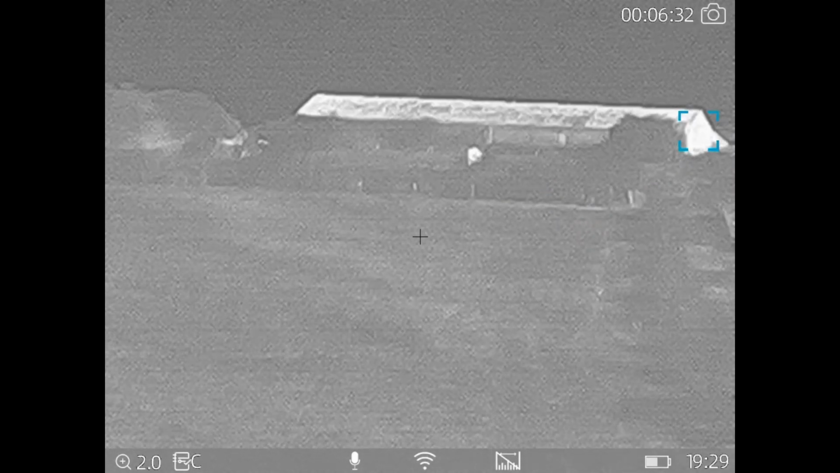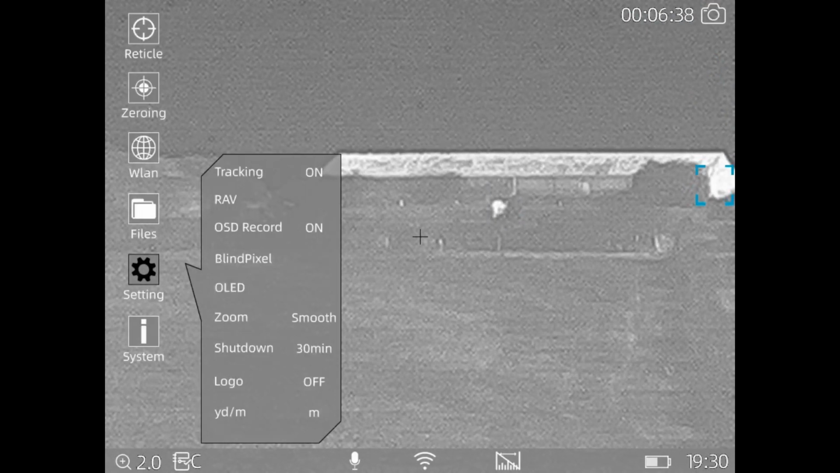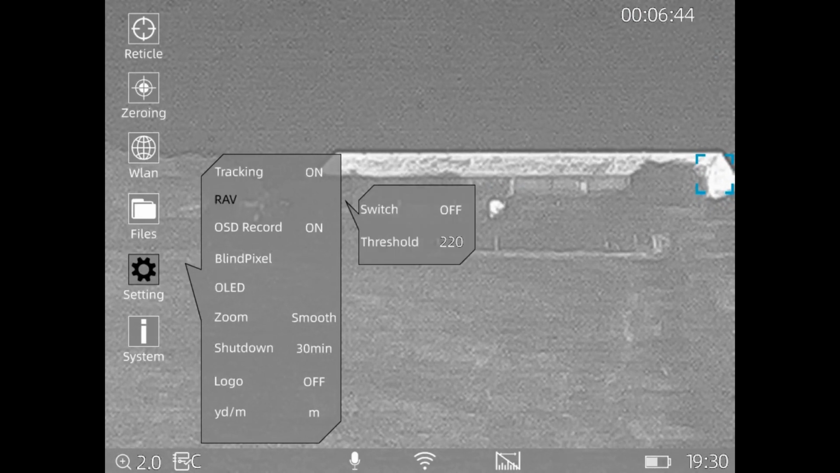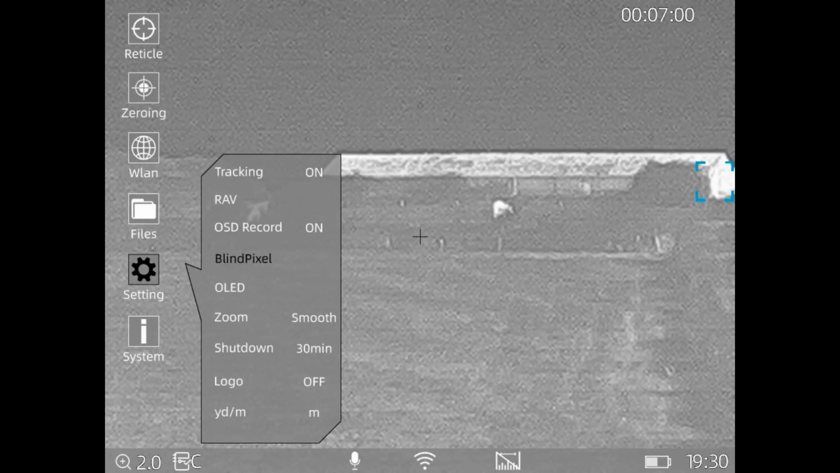So, moving things around, come out of that. Yep, select into that. So tracking, you've got recoil activated recording there. So that will record a couple seconds before, say, you're going to mount for the shot, and a couple seconds after. Really, really good thing to use if you're like me and you forget to press record when doing stuff. You can have the on-screen record on, which is obviously self-explanatory.